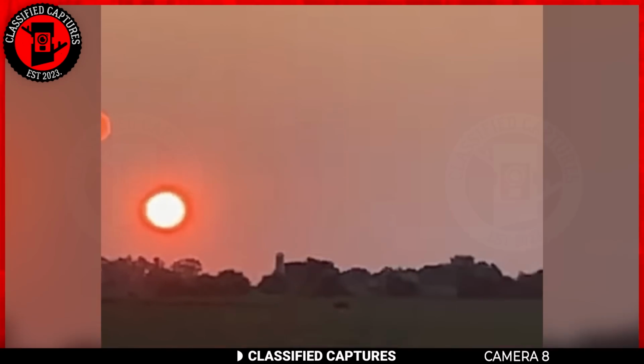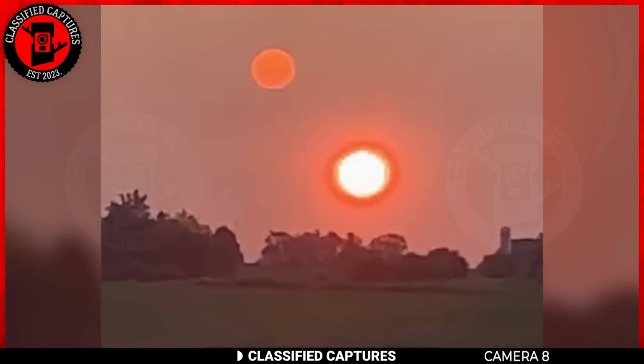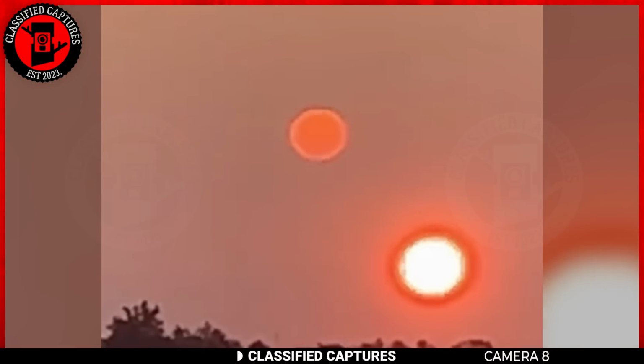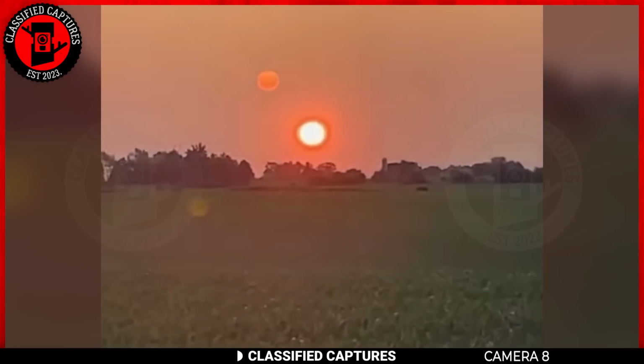Ever heard of the conspiracies behind the fake sun and moon? Initially, I didn't really pay much attention until this footage came along. A woman was in a park during nightfall when she noticed this: two suns setting. One sun takes on a vibrant orange hue while the other radiates a bright yellow light.